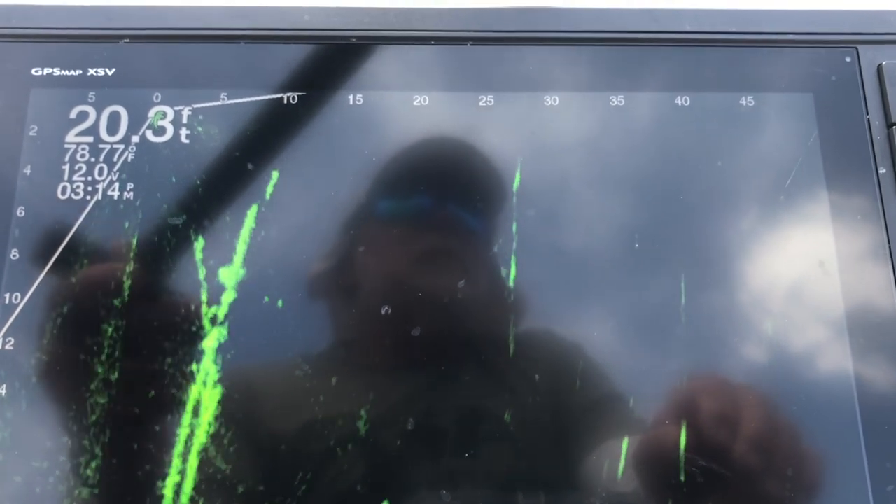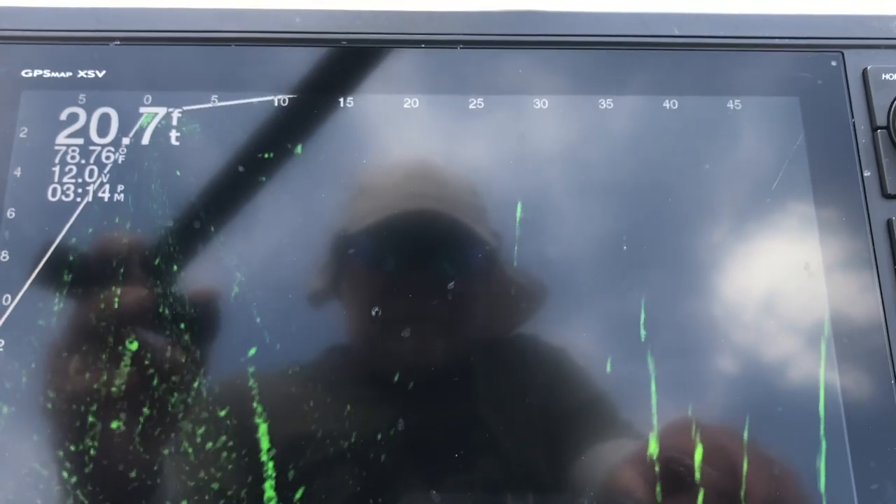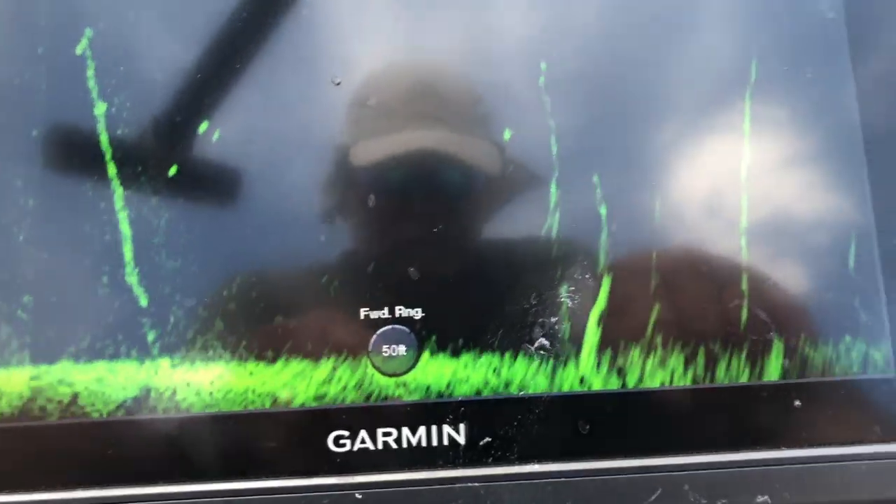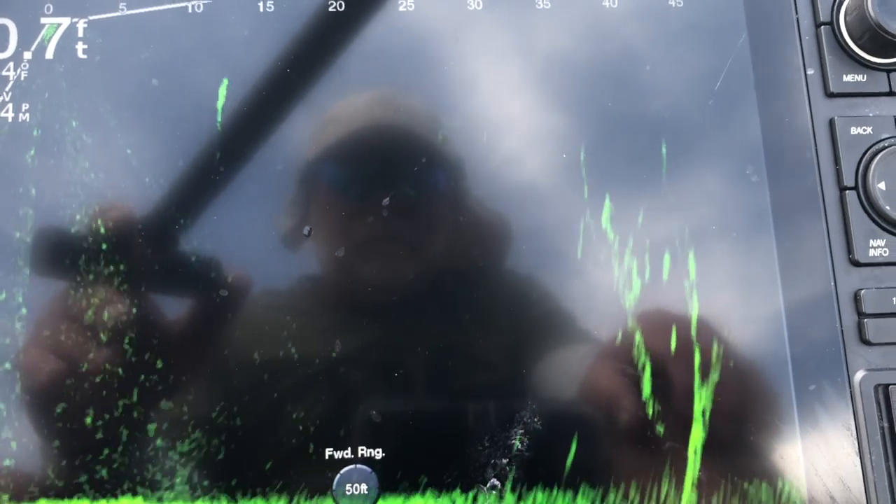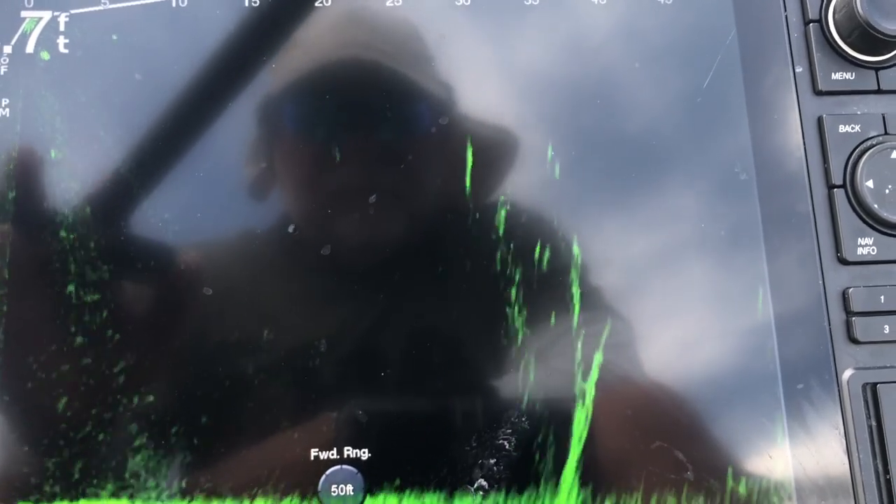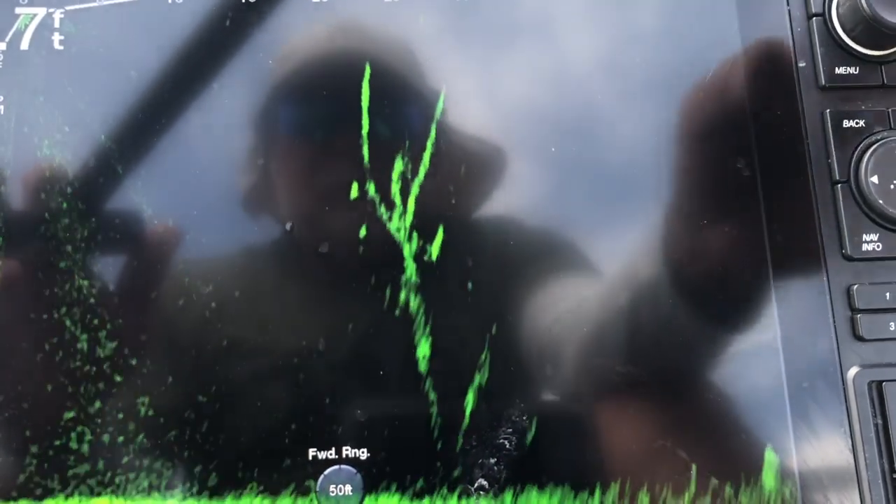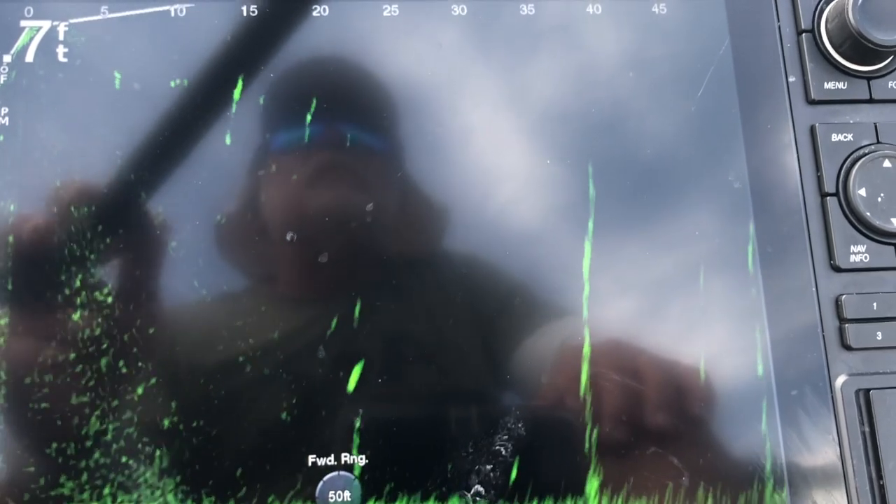I'd like to find that one monster fish before I go. Trees are loaded up with fish around here. Don't see no big fish there. Not what I'm looking for.